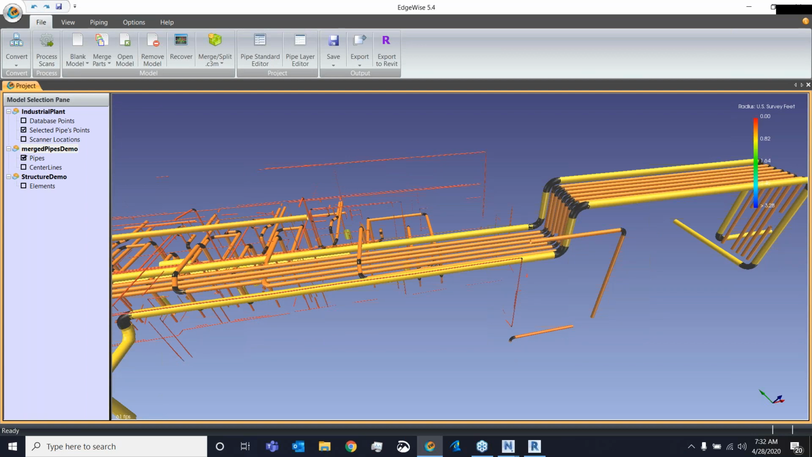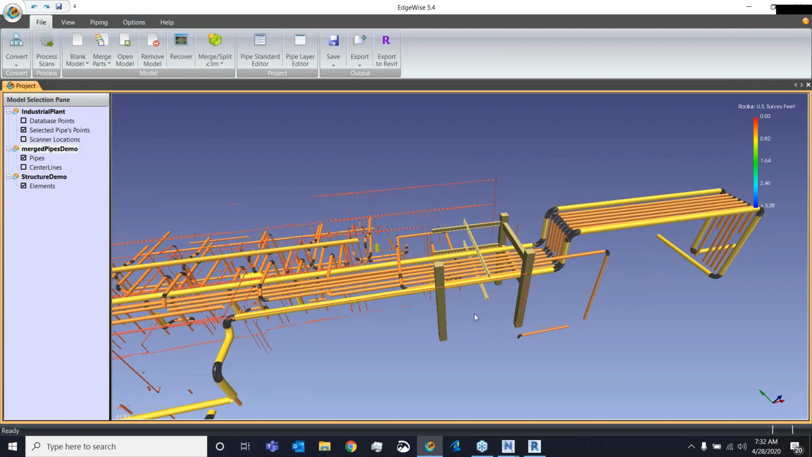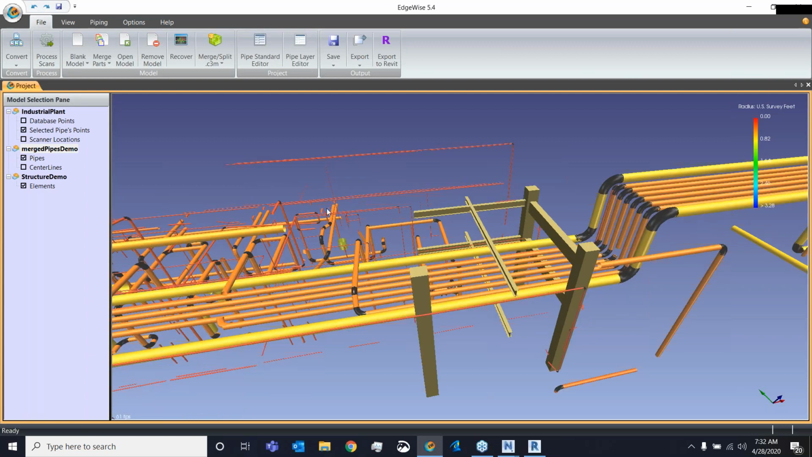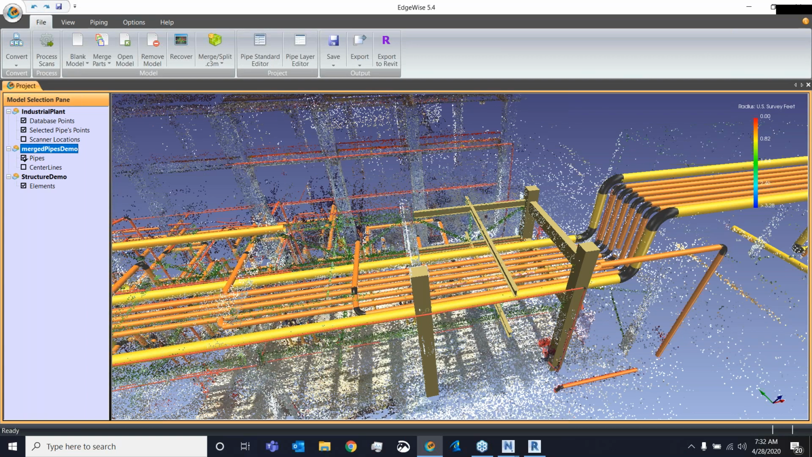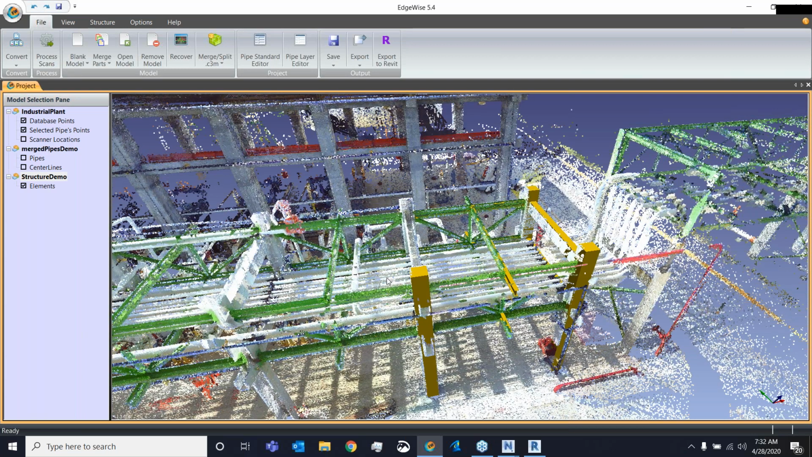All right, so structural steel, or let me back up. Modules in Edgewise, to those of you familiar, work a little bit like layers in AutoCAD, and over here on the left I have my multiple little layers loaded in. So I'll switch over from my pipe model and talk about structural steel. Let me turn my pipes off, make my structural active, and let's dive in and take a look.